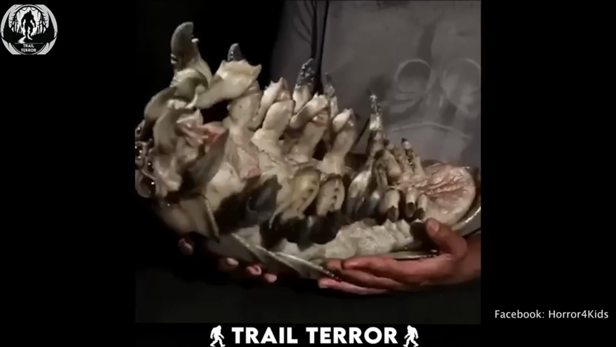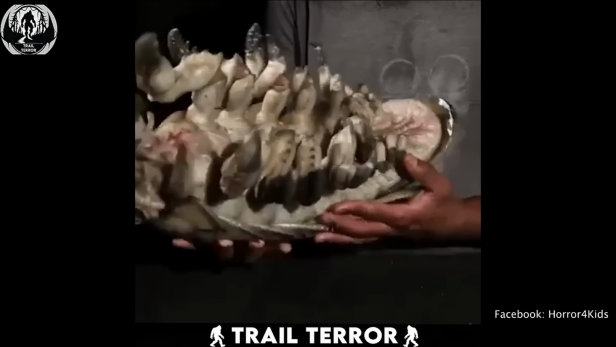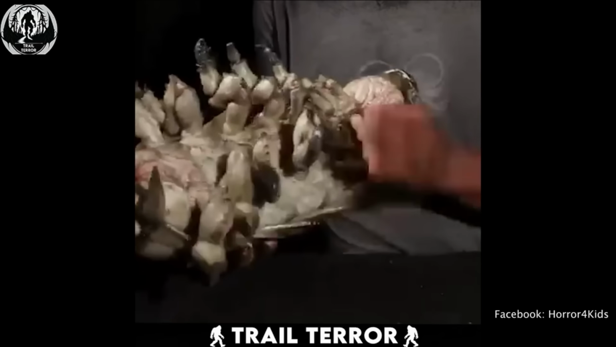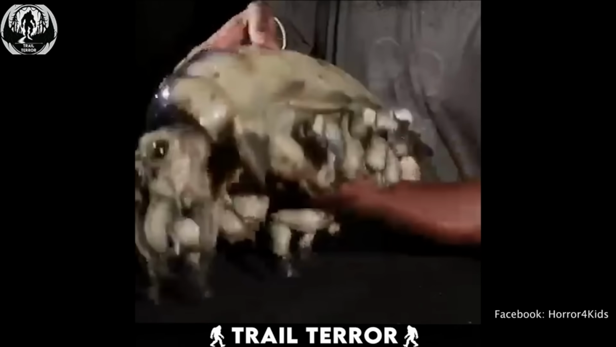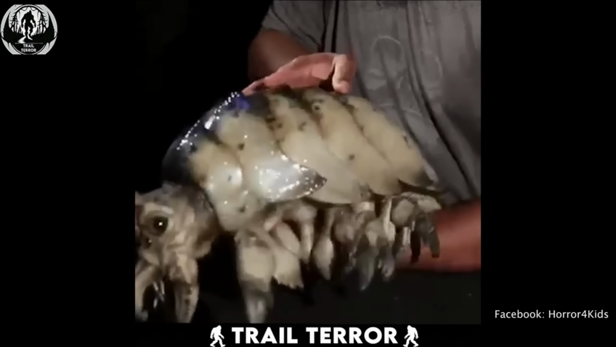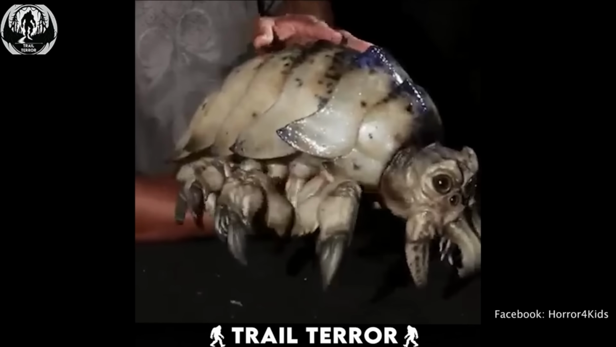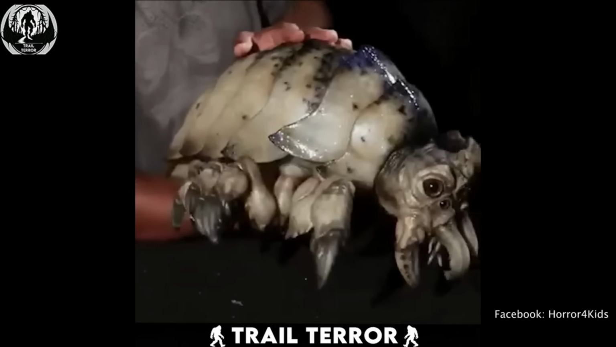It has multiple eyes staring back at you. And if that wasn't creepy enough, strange tentacle-like appendages are sprouting from its mouth. It's the kind of thing you'd expect to see in your worst nightmares, yet this guy is holding it like it's some kind of pet. I can't imagine this creature being real, and I'm seriously praying that I'm right.